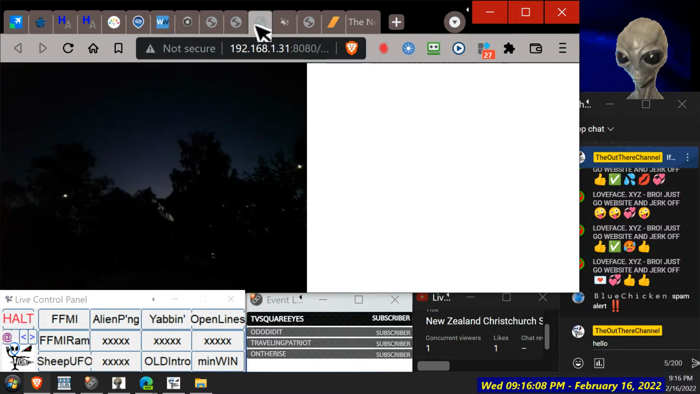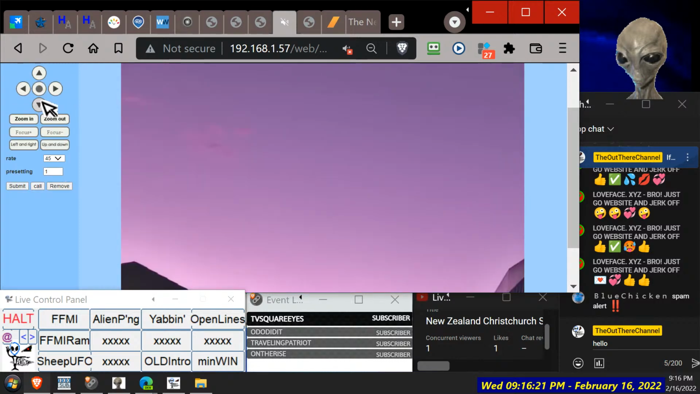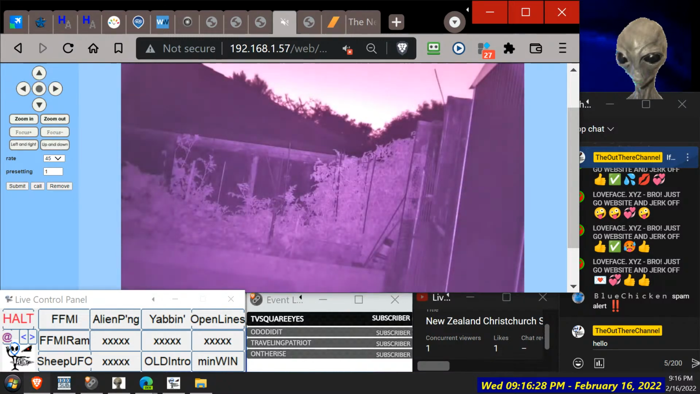Other camera, definitely looking pretty dark out there now, but when we look on our camera, it doesn't look like that, does it? Let's go down a bit. Definitely night vision now. Let's go from reds to blues. But I can't see the shed being grey.